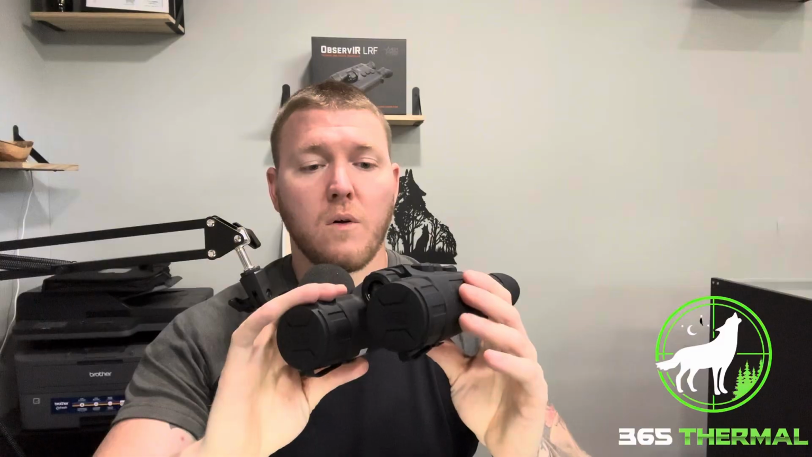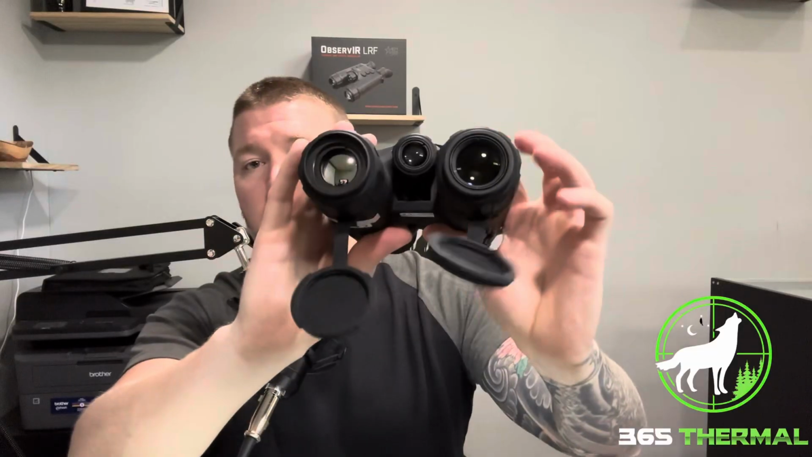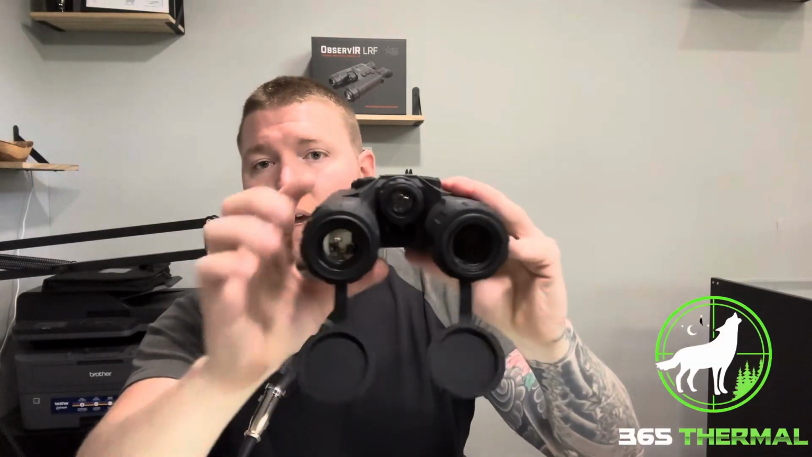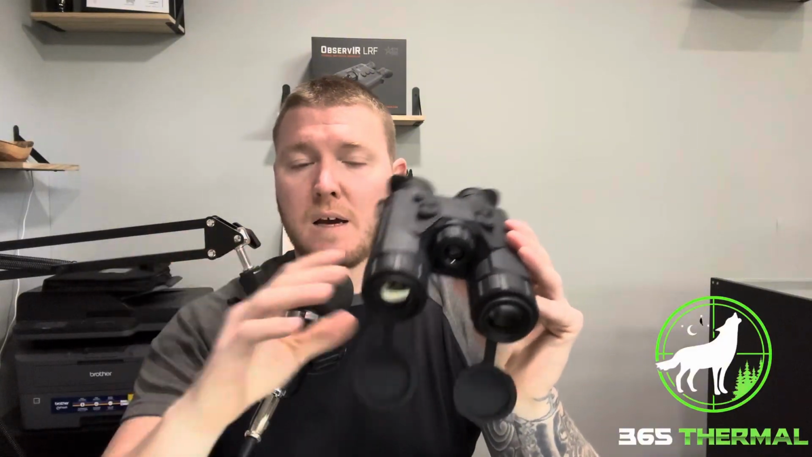Going back into it though, we'll go over the layout a little bit. Again, you have two different 25 millimeter objective lenses here. One is going to be thermal, and one is going to be your actual day-night optic side.